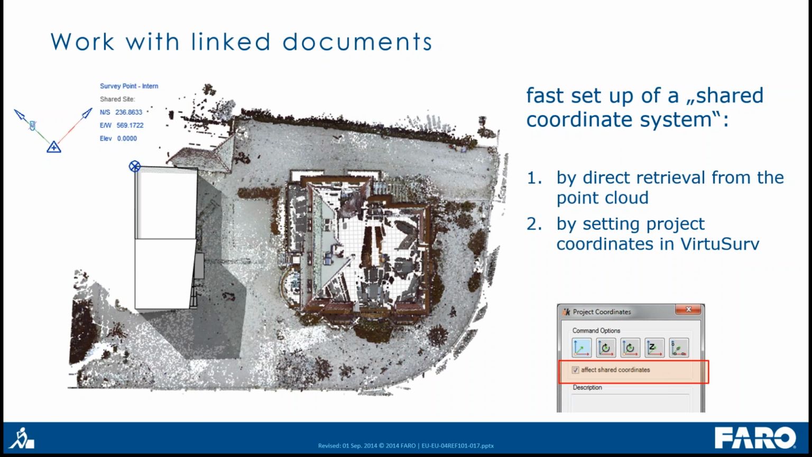Another option to work with this shared coordinate system is setting project coordinates together with VirtuSurf. Now you have a Revit model with a shared coordinate system. You can export this model with shared coordinates and bring it together in Navisworks with CAD files and point cloud files, all in the same coordinate system. Or you can also work with CAD files together with the point cloud in the same coordinate system inside your Revit project.